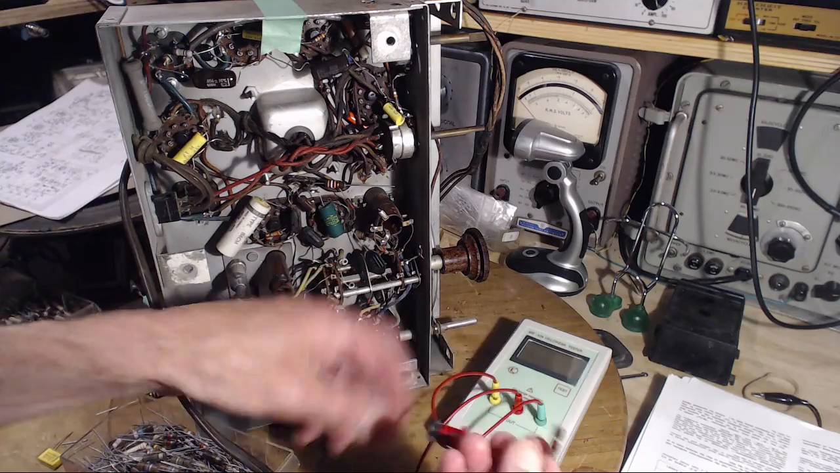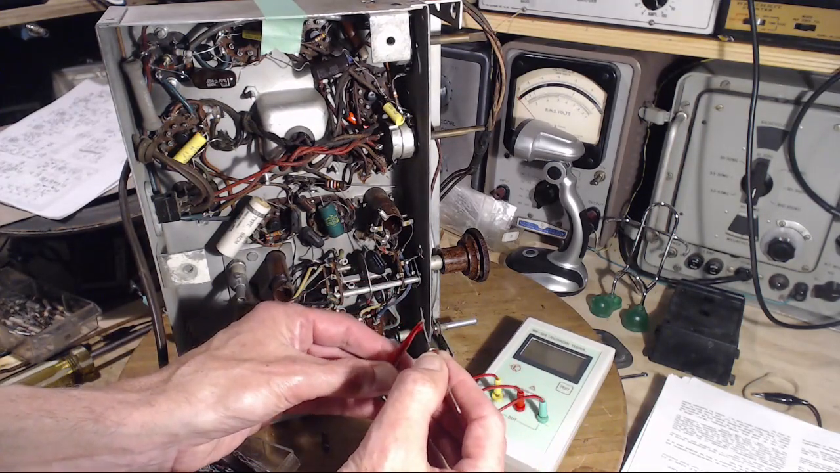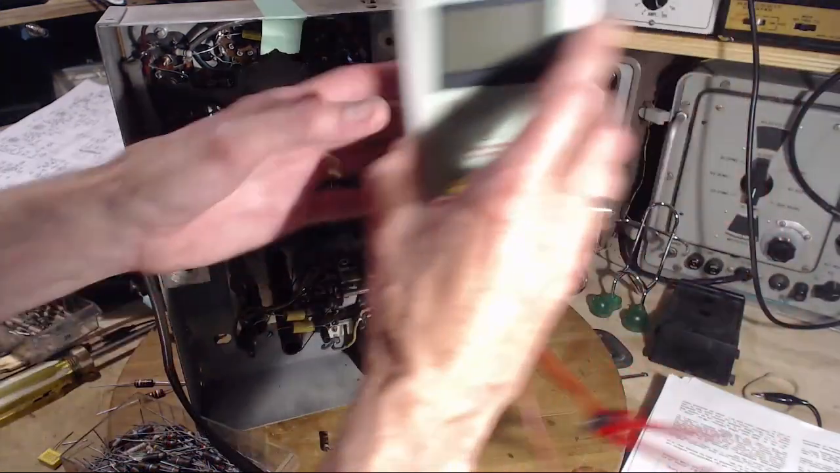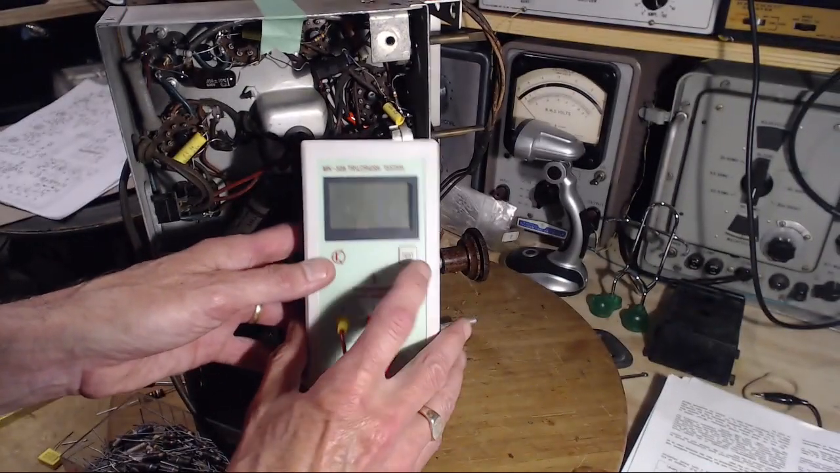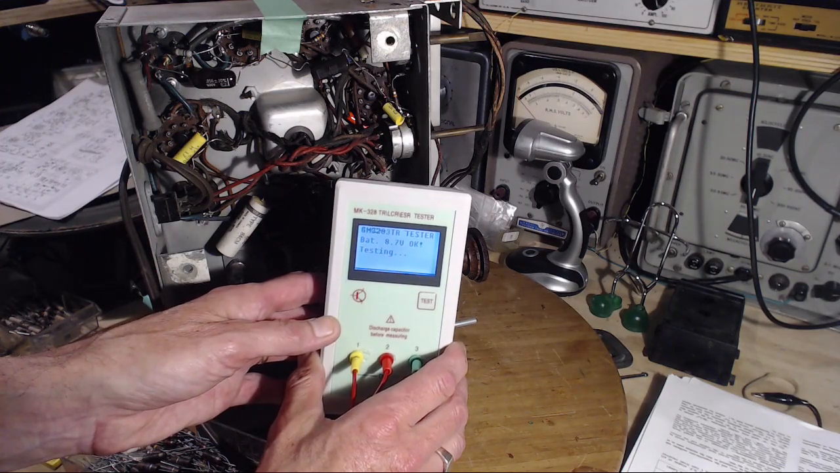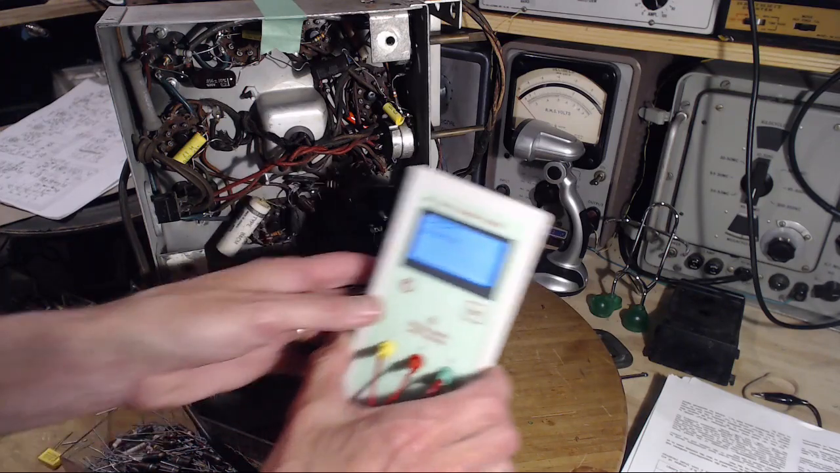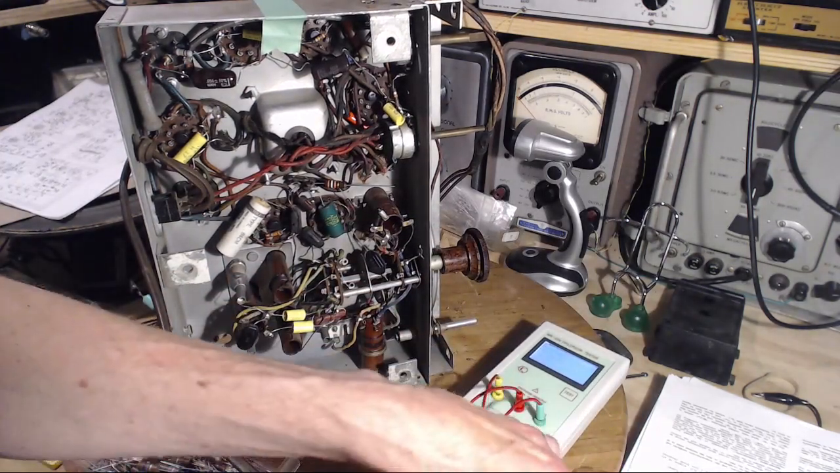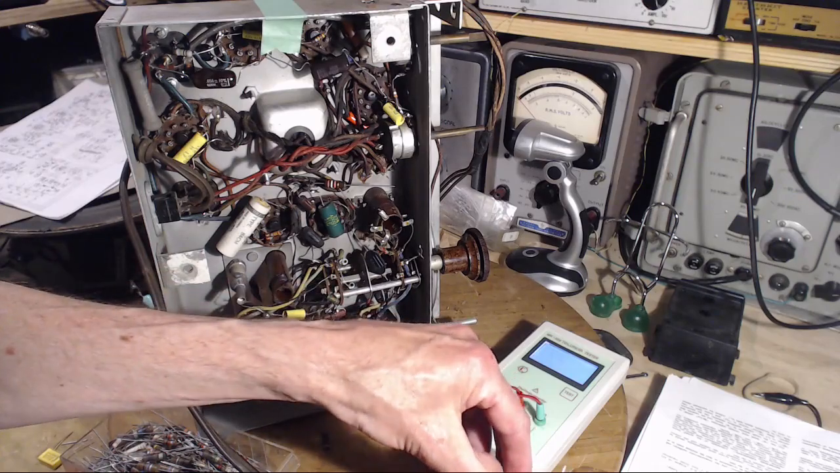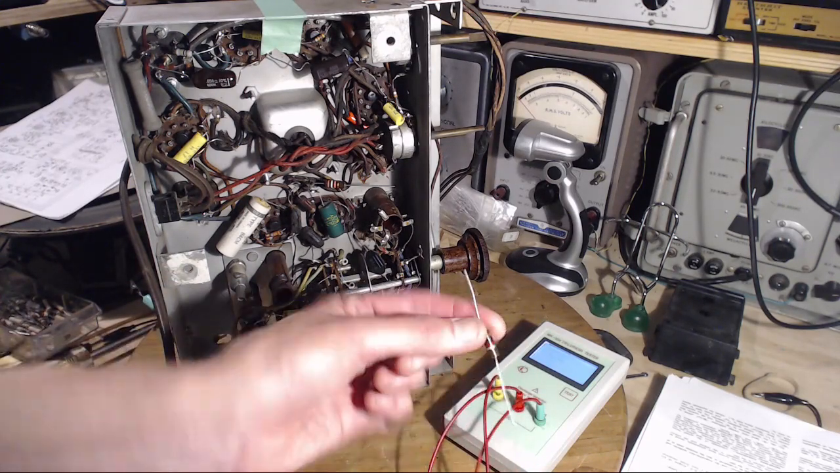Some of these are pretty old resistors, just been sitting around for decades. 1,000. Excellent. It's in good shape.